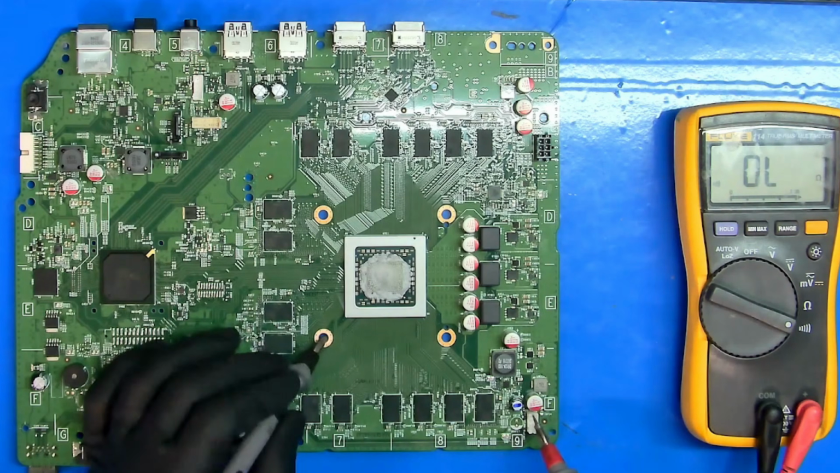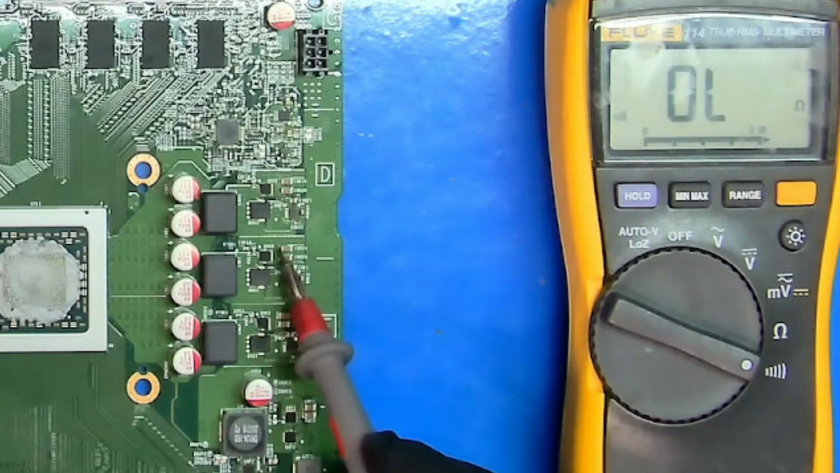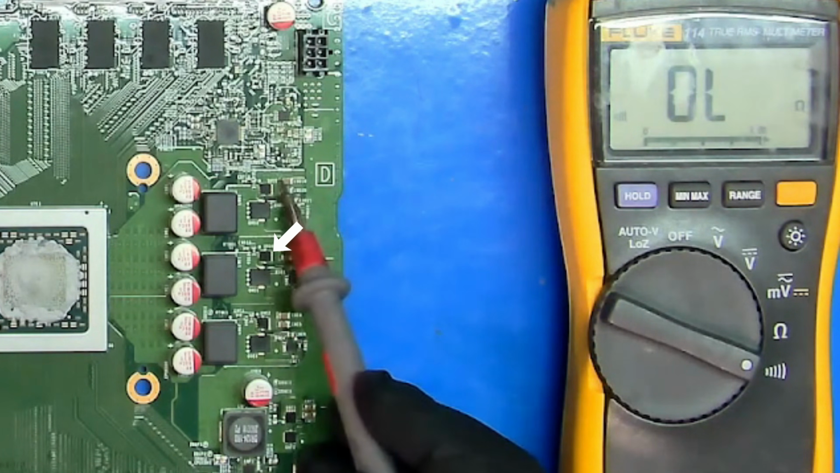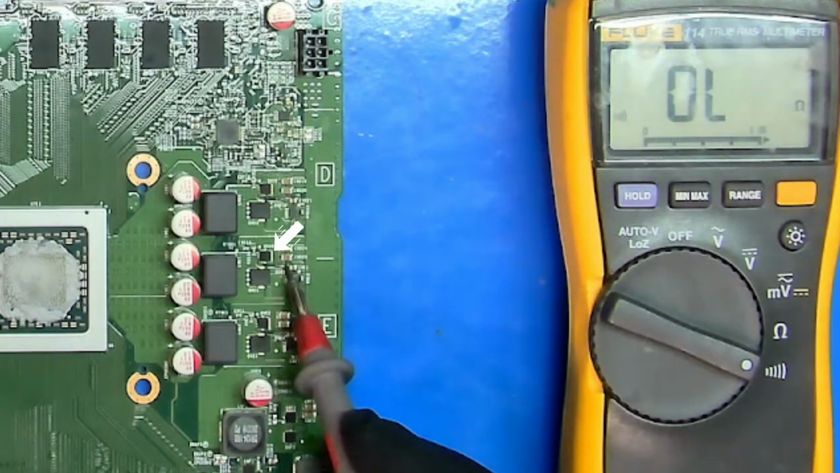If you don't have a thermal camera, you can use a multimeter instead. Just set it to continuity mode and start checking around the suspected area. If you get a long continuous beep, there's a good chance you've found a short circuit. It's not always guaranteed to be the faulty component, but it's a great place to start your investigation.